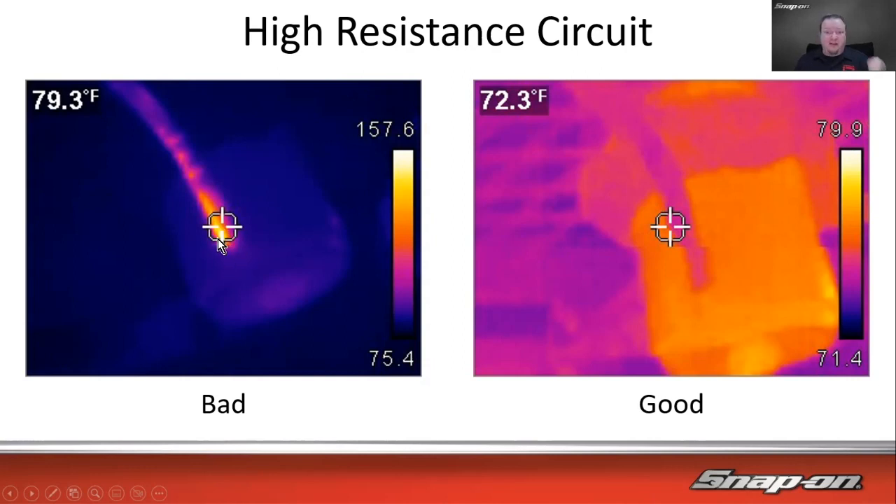So yeah, high resistance turns voltage into heat. So we can see the current trying to flow through there. The current will increase, the heat increases. Versus the good one where we really don't see that hot.